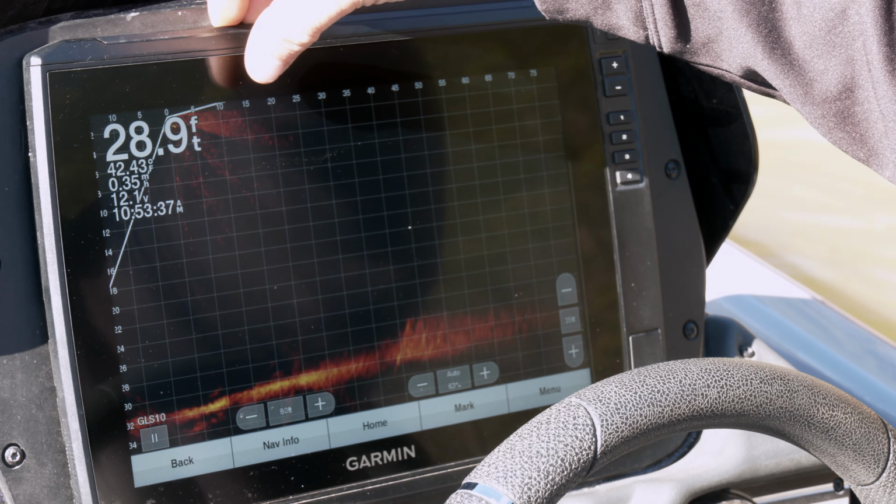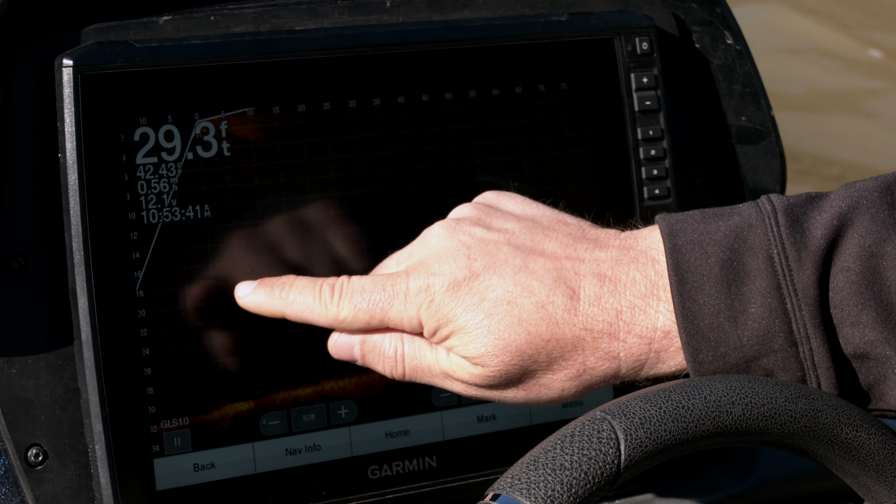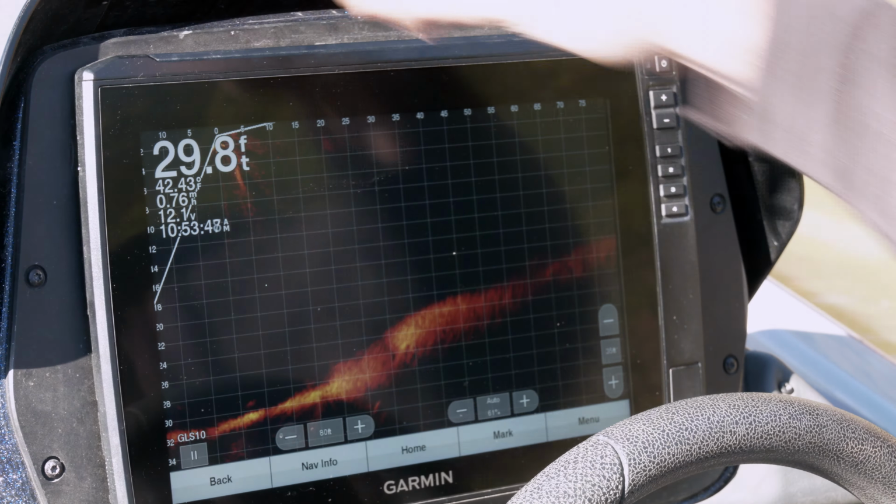So as he looks forward, or if he looks left and right, this is the distance out. This is the distance directly below the boat. And this distance actually here is behind the boat. It's shooting a little bit behind the boat.